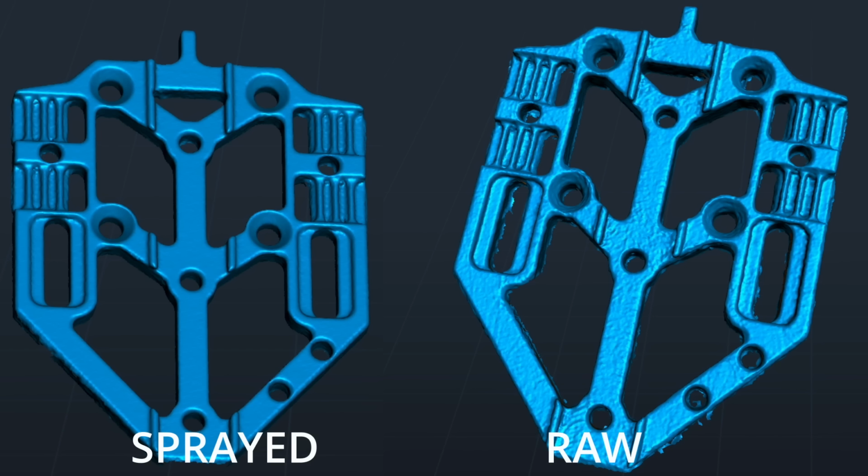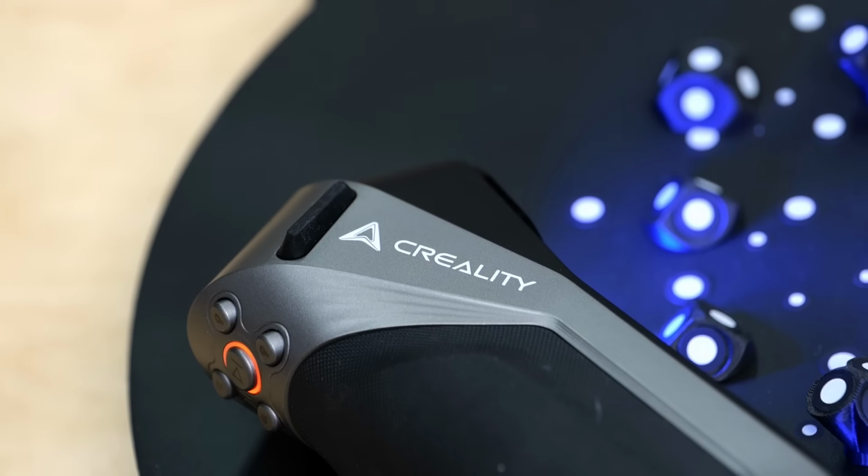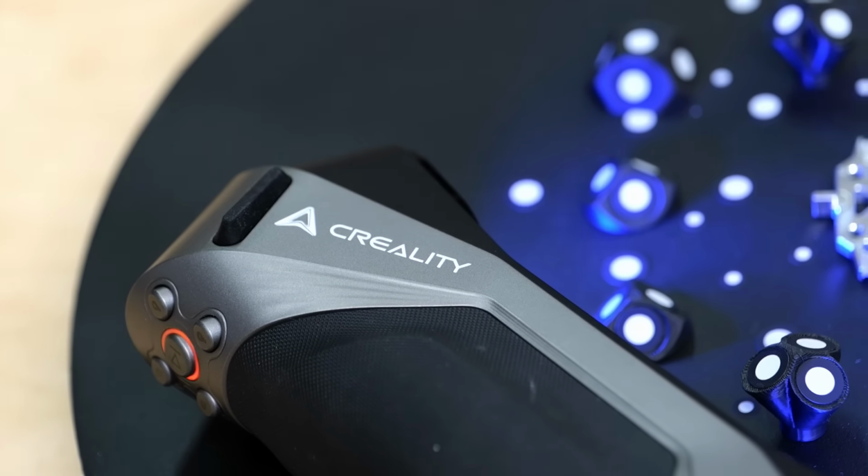The quality of the results does improve if you spray them, but most of the time the step isn't necessary, which is a huge benefit of this technology. In the end, you always need to think about which mode is the right one for you.